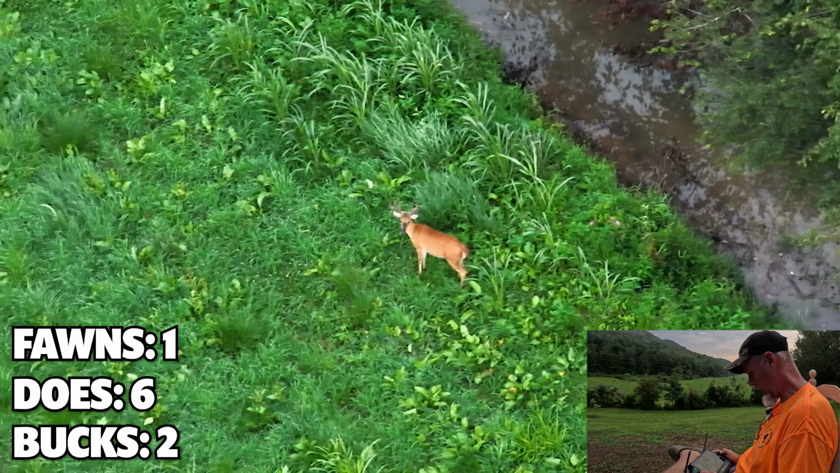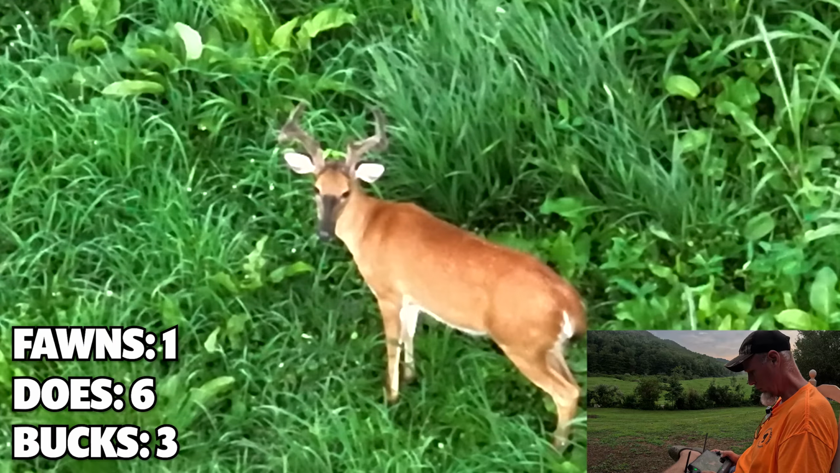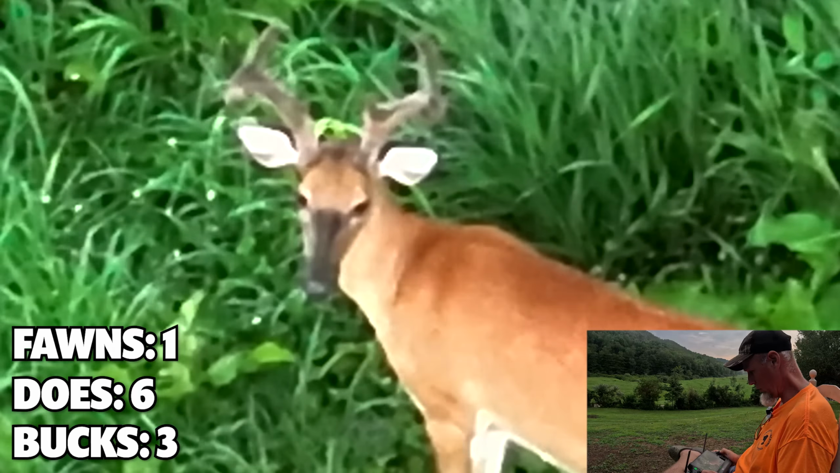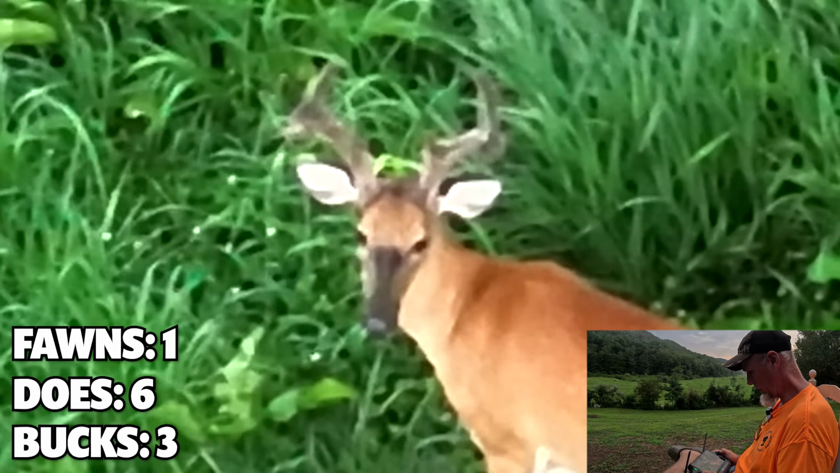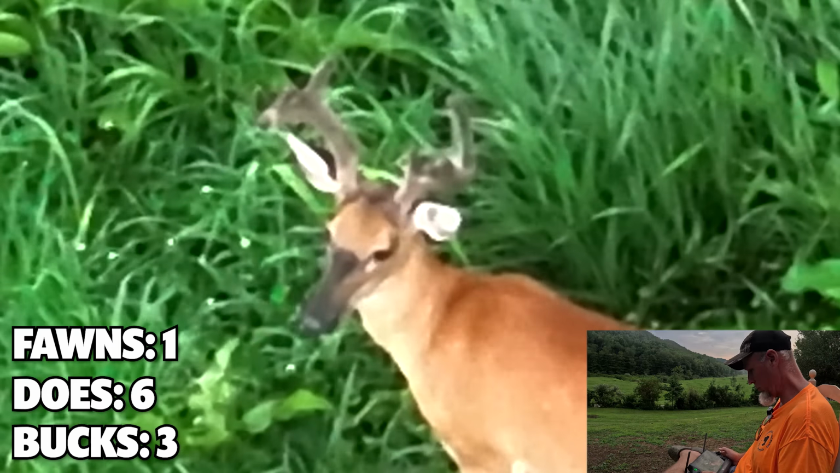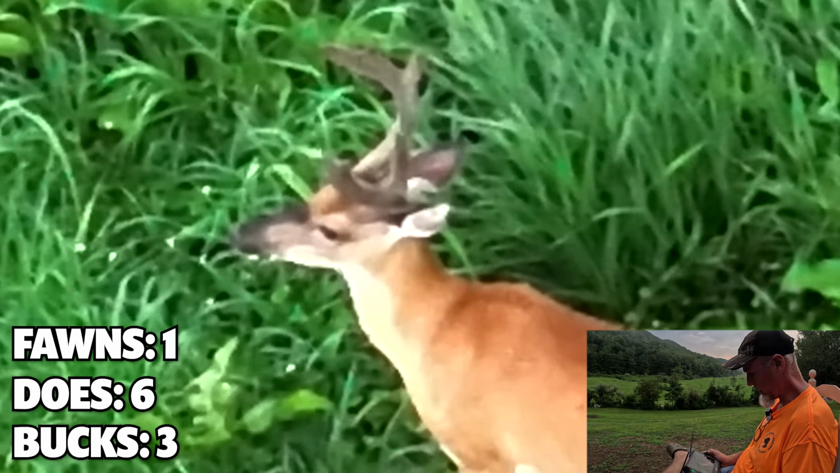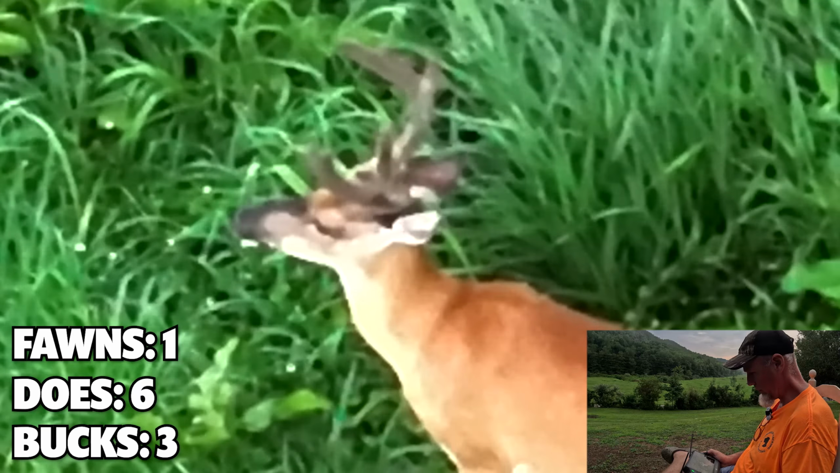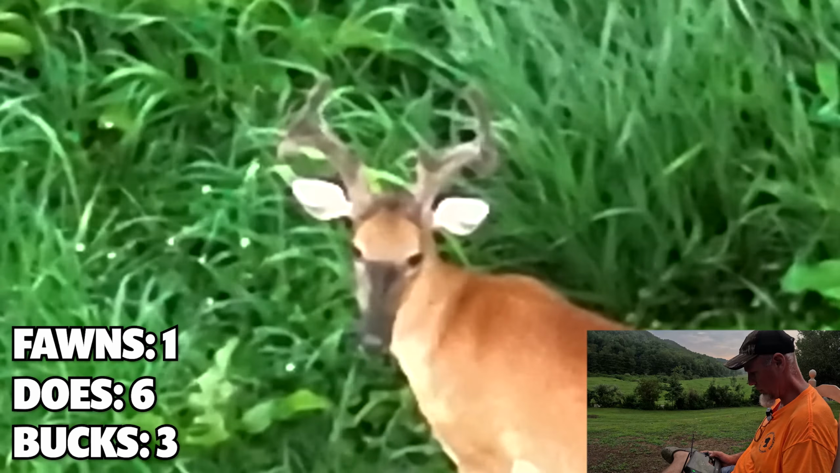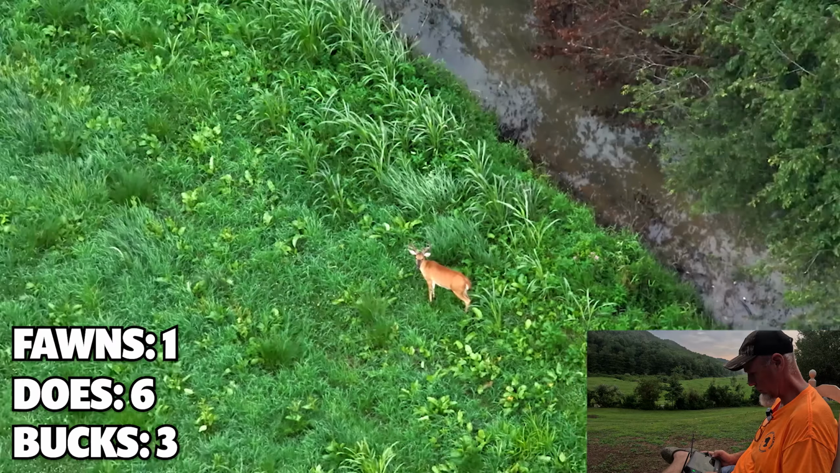Well, what do we got? There's a buck. Zooming in on him here. 1, 2, 3, 4. He looks like a 7-point. So there's our first rack buck. Oh, hold on. 1, 2, 3, 4, 5, 6, 7. He's a 7-point. He doesn't have a brow tine on that far side. He's still got a little room to grow, but not really a shooter this year. Let's zoom out and go back to IR. Pretty buck, though.